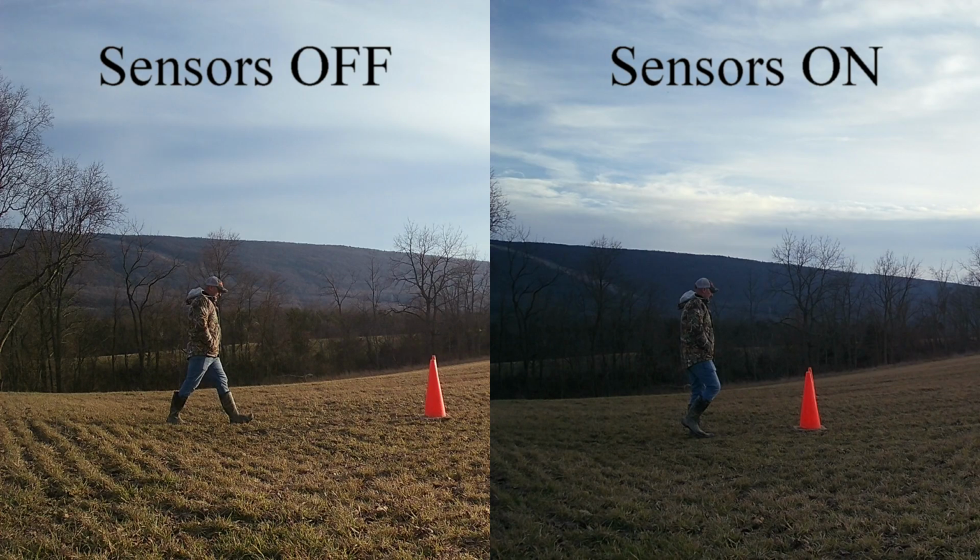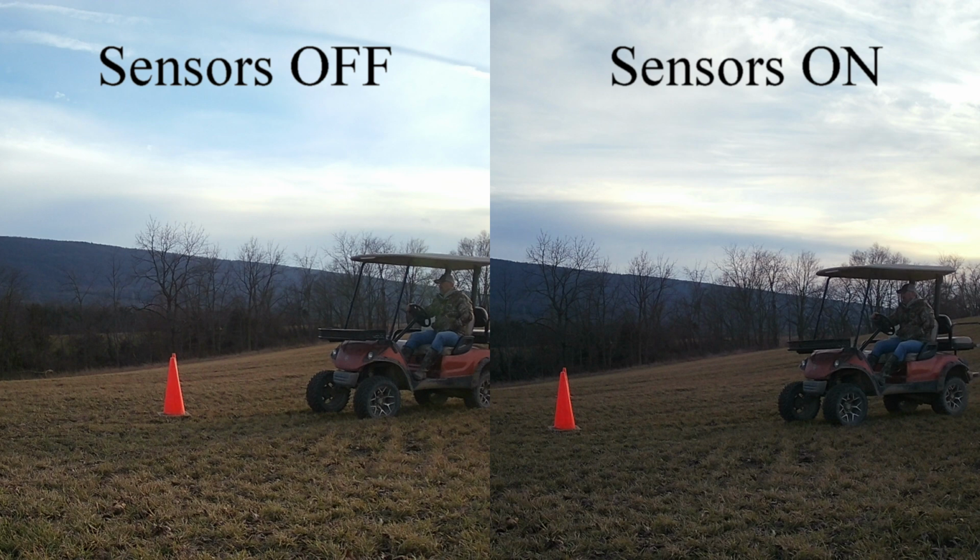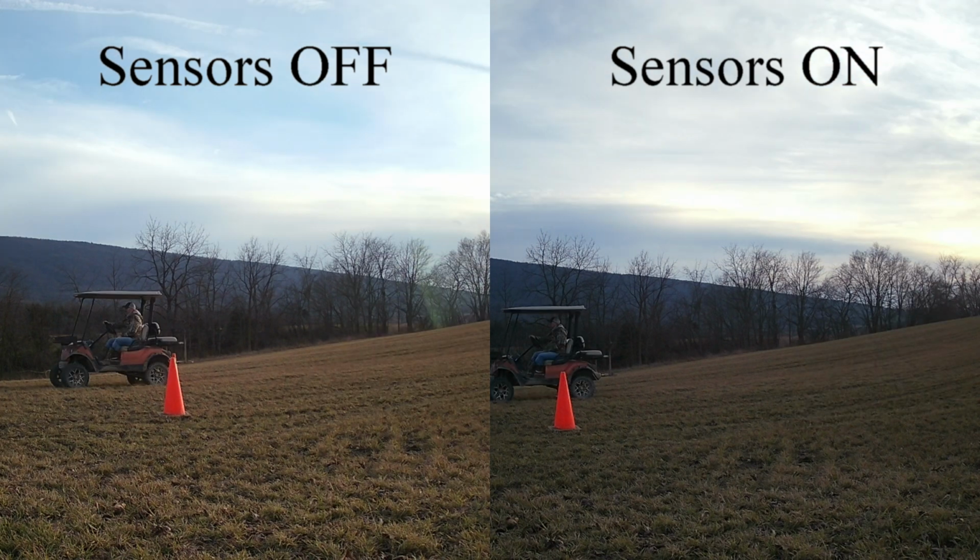Now, the results surprised me. When I put them side by side, there was virtually zero difference between having the sensors turned on and turned off. Now, you might ask, how about on video mode? Well, I'm glad you asked.